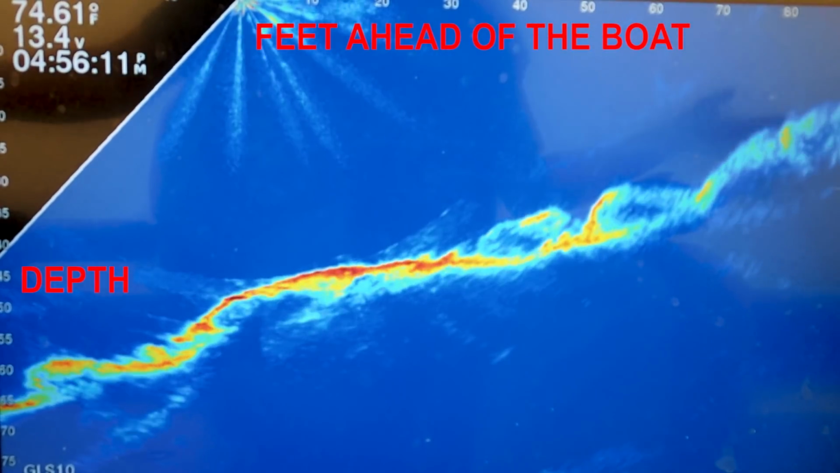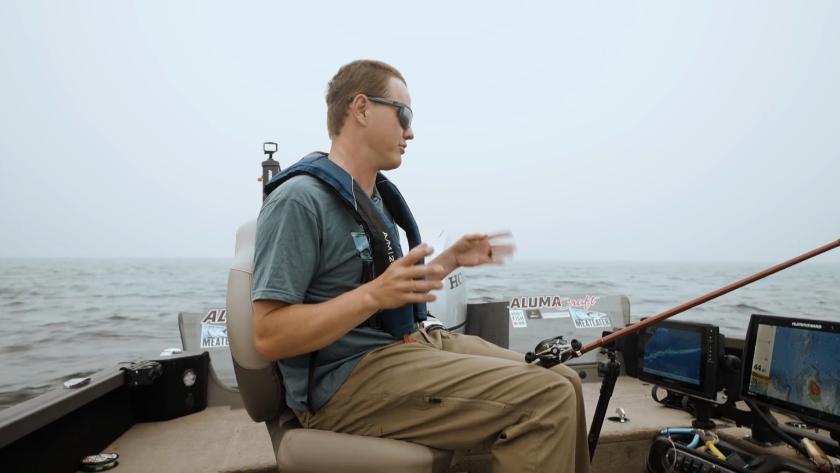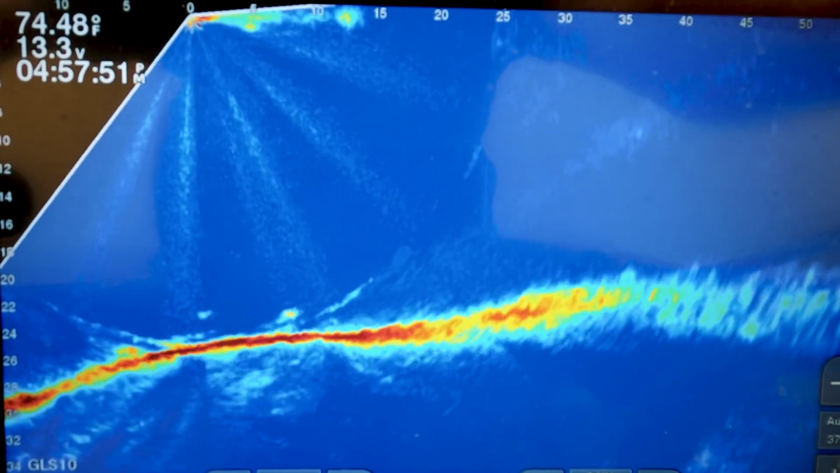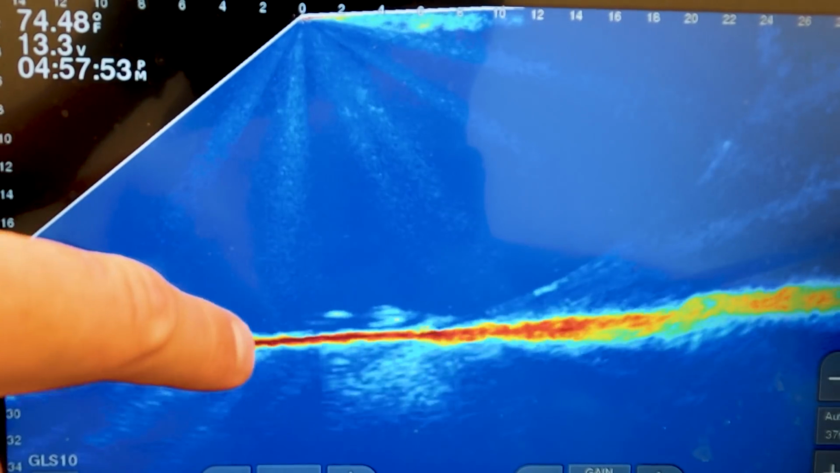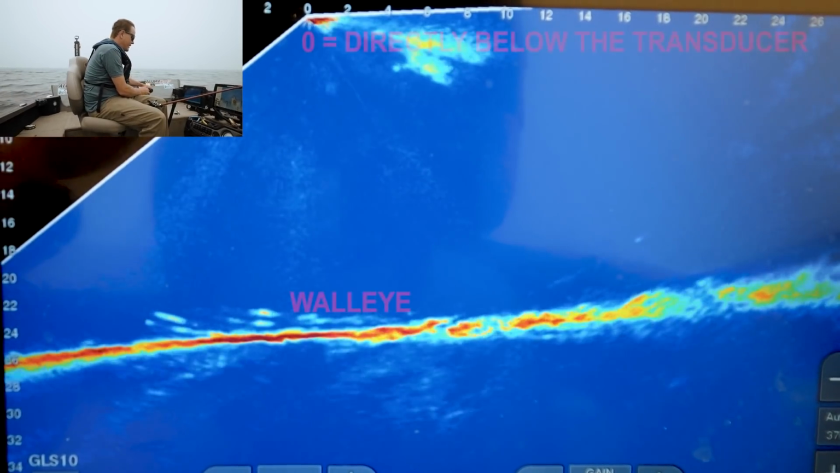So your max imaging range is about, I don't know, I think like accurately, I often keep the range set at like 100 feet or 110, 120 feet. So there are some fish. Look at that. I'm zooming in. Right there, there's a pot of fish under us in 24 feet. So now, I can keep on these fish.